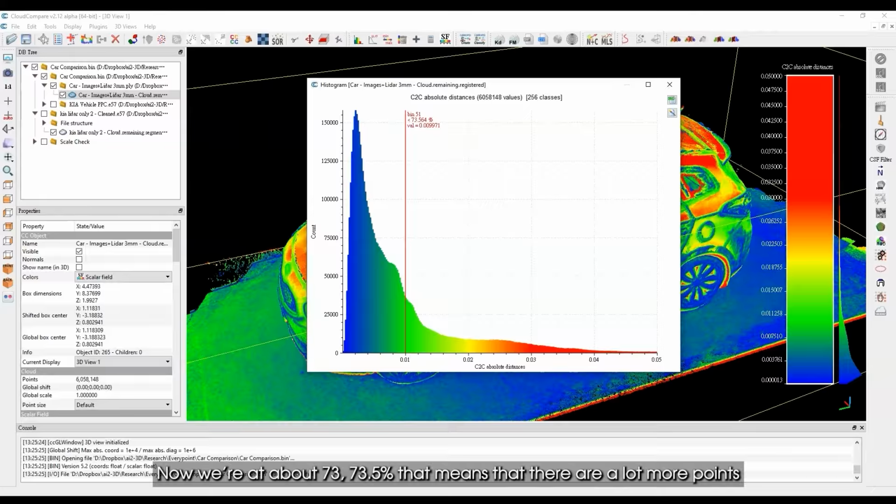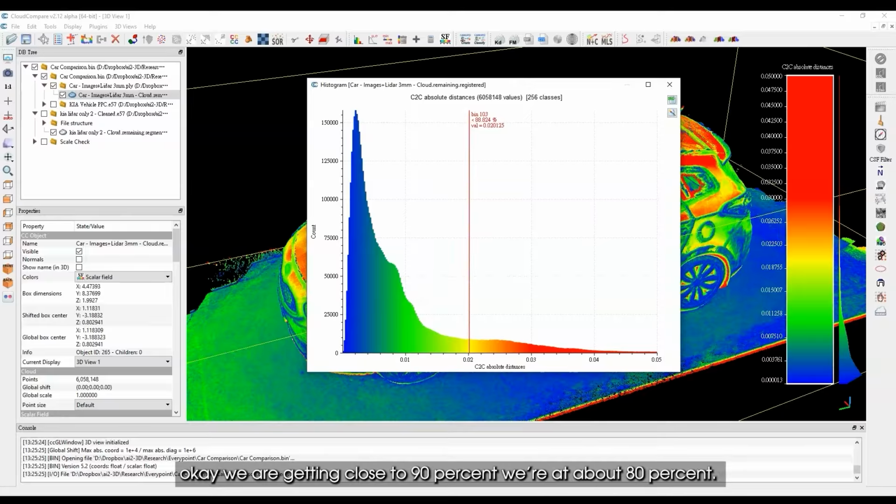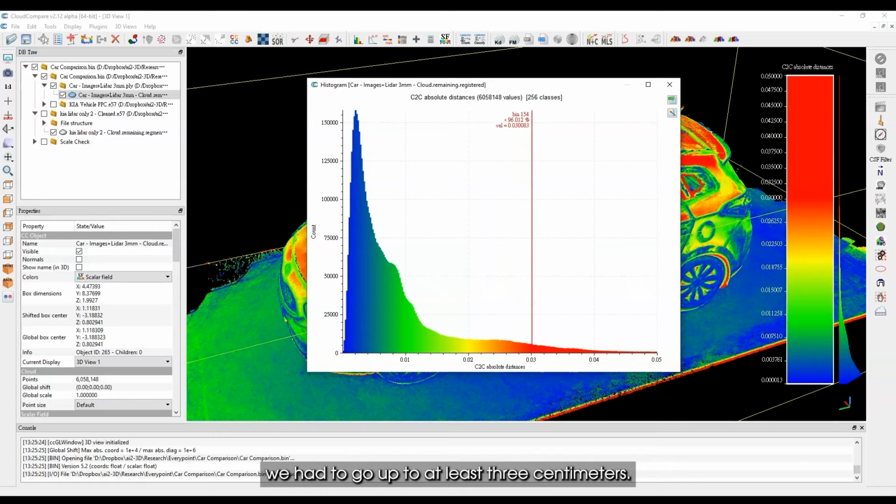That means that there are a lot more points which are more accurate, which is good. And now when you go to 2 centimeters here, okay, we are getting close to 90%. We're at about 80%. So what that tells me right off the bat is for us to get to 90%, we had on the other vehicle or on the LiDAR points only, we had to go up to at least 3 centimeters.